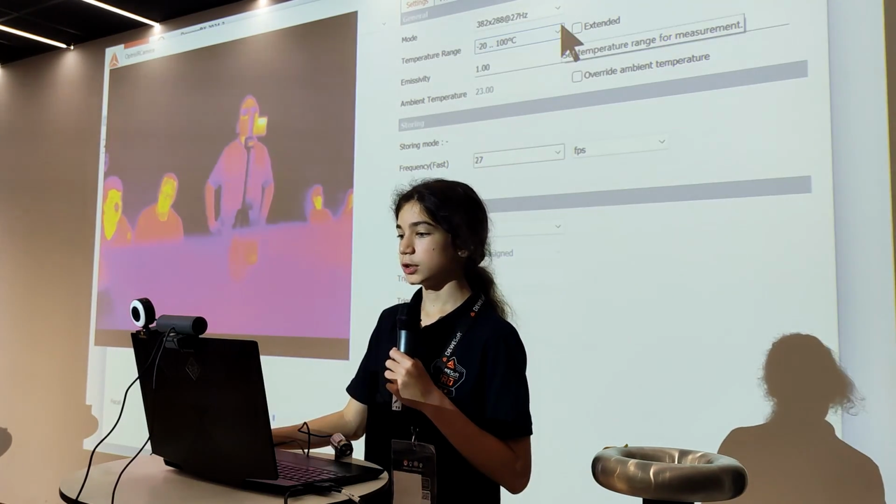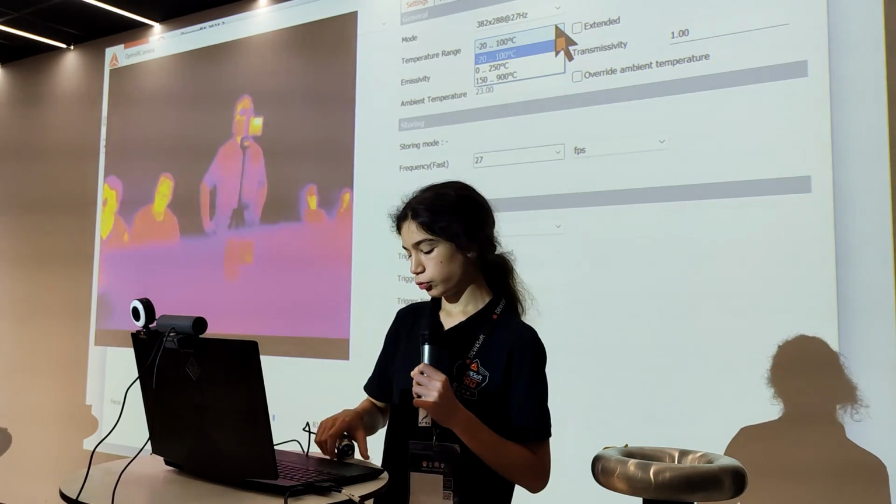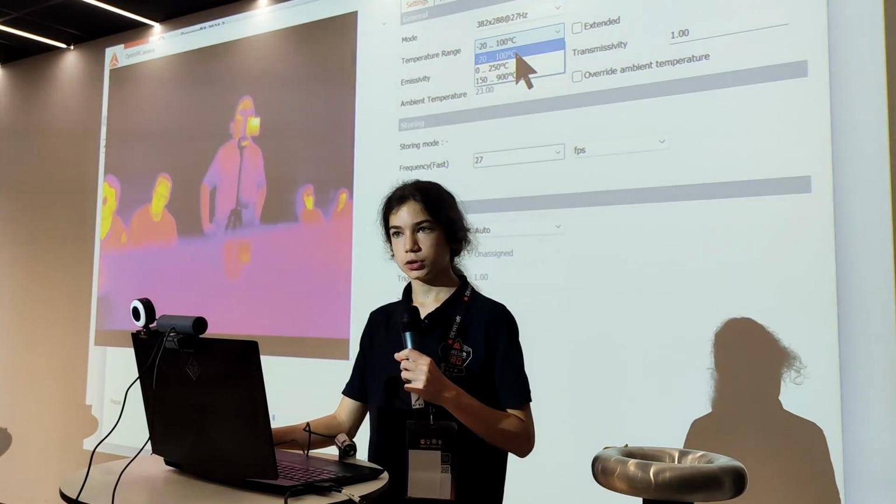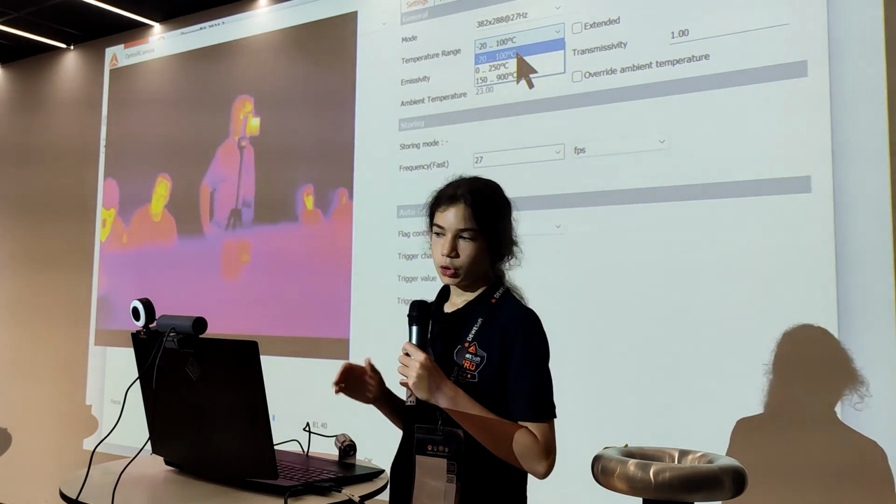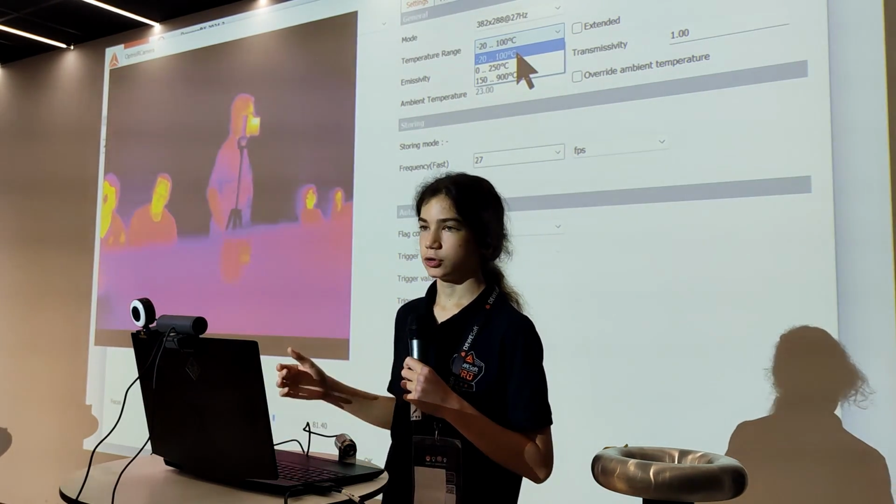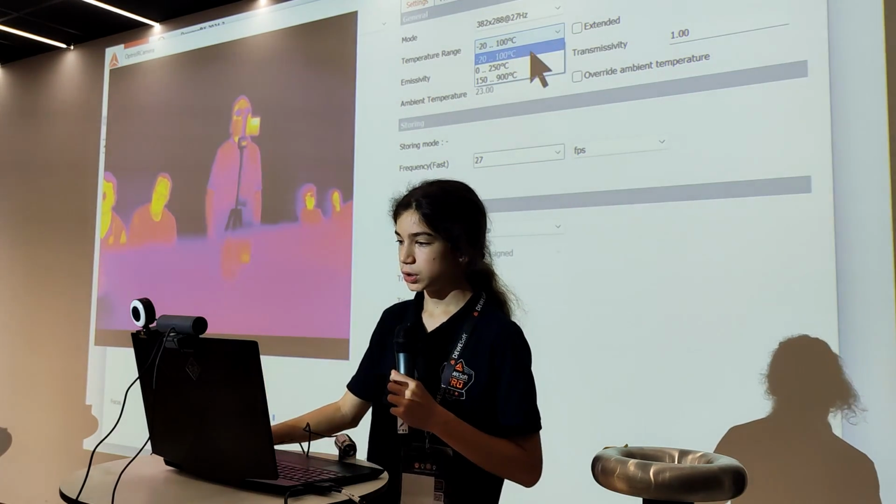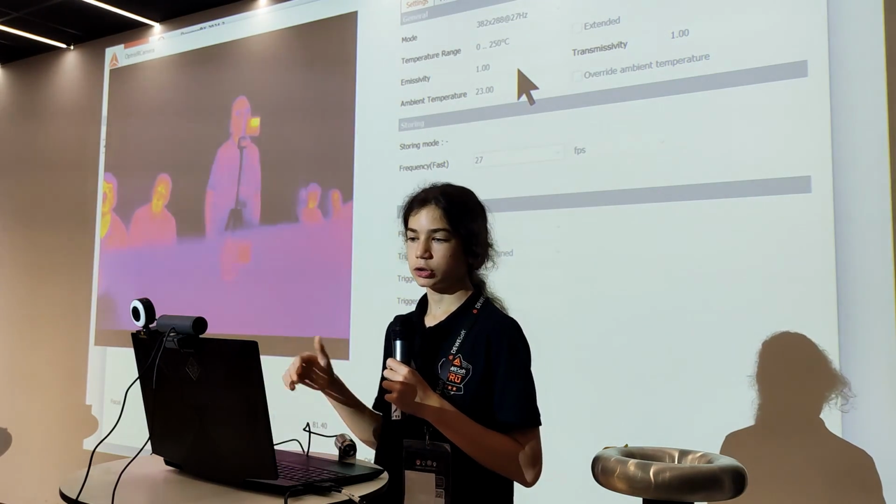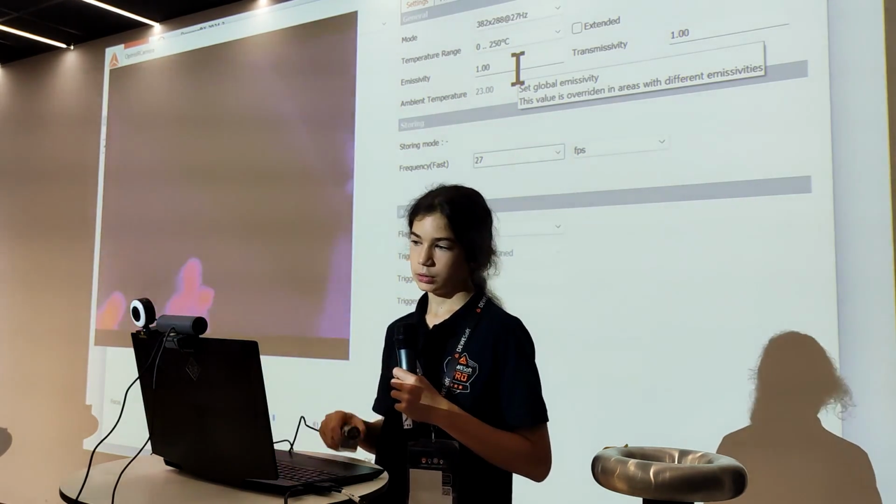Now here you can change the temperature range of which the thermal camera can measure. We can go from -20 to 100 degrees centigrade. This is what is usually used, as you don't normally have something over 100 degrees centigrade. If you want to measure something hotter, you can set it from 0 to 250 degrees centigrade. But now you can't measure the temperature of a freezer, for example. Usually the resolution drops slightly, but still kind of good.